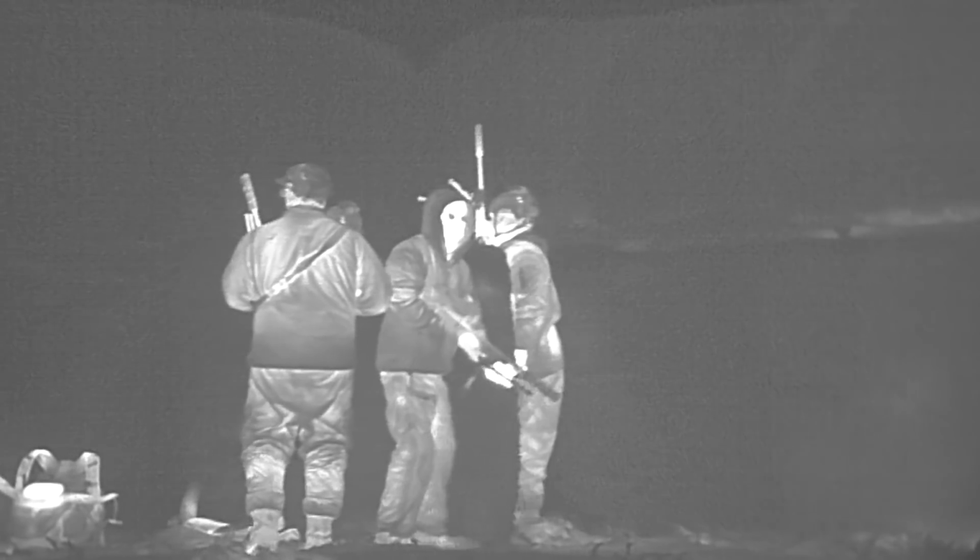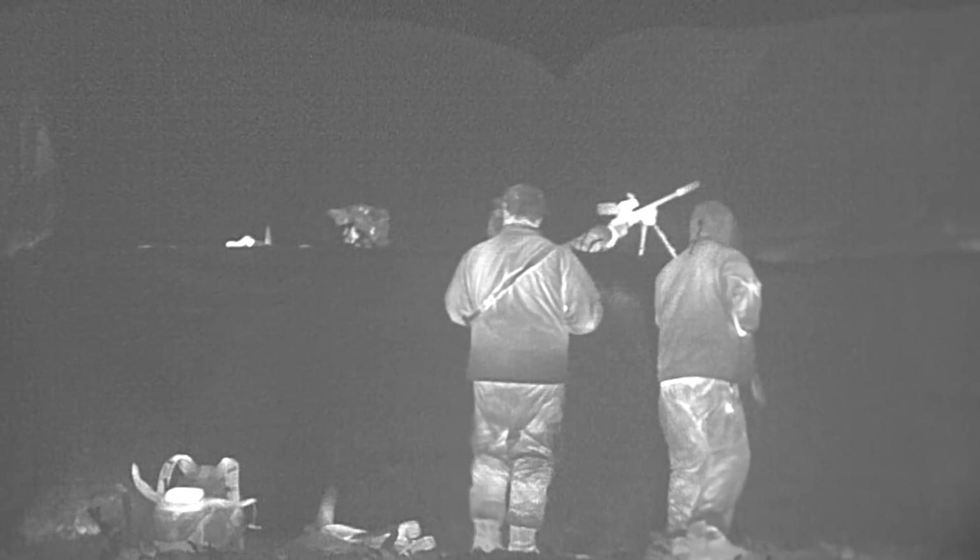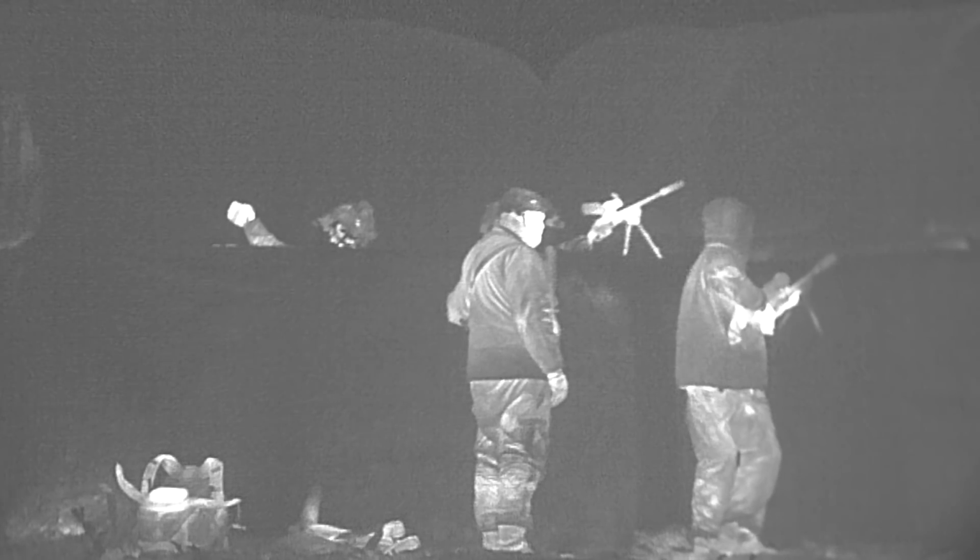Once they get past the fence, it's about a 50-yard stretch to the bales, and the most critical part of the whole deal, because the bait and the coyotes on it are only about 50 yards on the other side. So staying quiet is critical. Luckily on this night, we had a soft layer of fresh snow on the ground to soften everyone's footsteps.